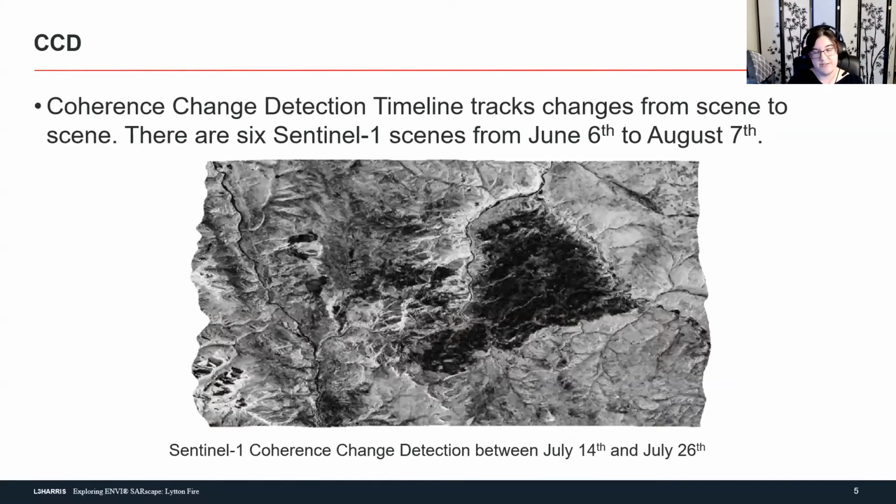But yeah, the point of this case study was also so that if people wanted to go and do it themselves, they could. In this case, I have my examples here, which is the coherence change detection timeline that was used, and that tracks change from scene to scene. There are 6 Sentinel-1 scenes from June 6th to August 7th over this region to track the change from before the fire occurred to when the fire occurred. And this lovely picture on here is one of those change scenes where the area in black is an area where major change has occurred, aka this area was affected by the fire.